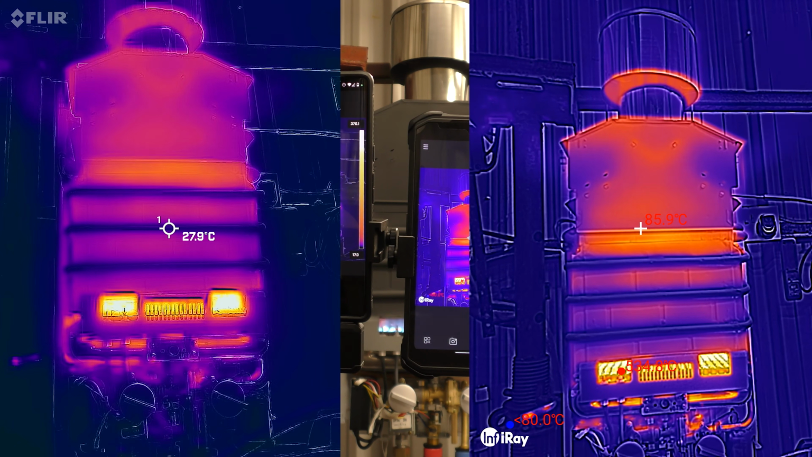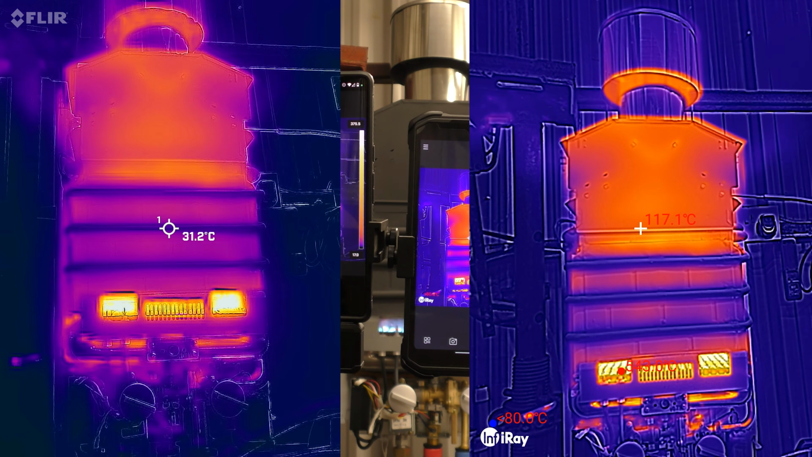I've noticed the Doogee's got its hot and cold spots turned on, which I probably should have turned on for the FLIR. But on the Doogee, I can see the FLIR as well. Hot gas leaving. Thankfully, it's got a lot of water to heat up before we have to worry about over-temping things. But at the moment, the Doogee appears to have a higher resolution of the actual thermoptics. Thermoptics, is that a word? I might have invented a word.